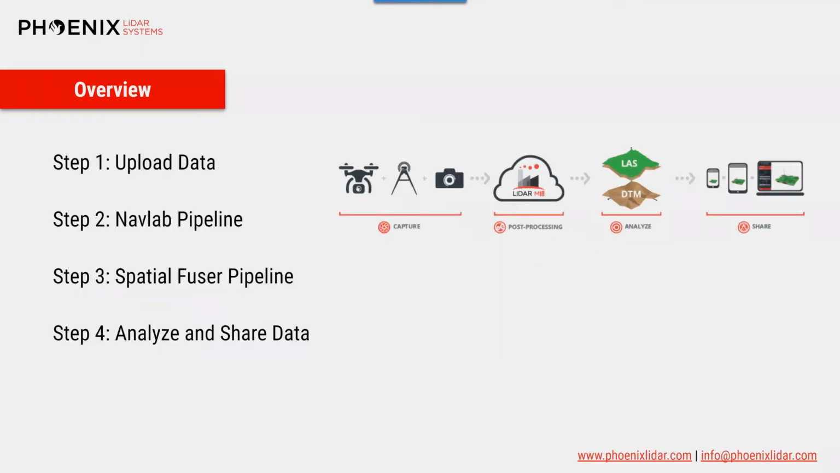So step 1 of LiDARMill, you went out and you captured data in the field and you came back to the office. This can be same day. You upload all of your data from your rover, your reference station, into LiDARMill. And then the next step is the post-processing phase.